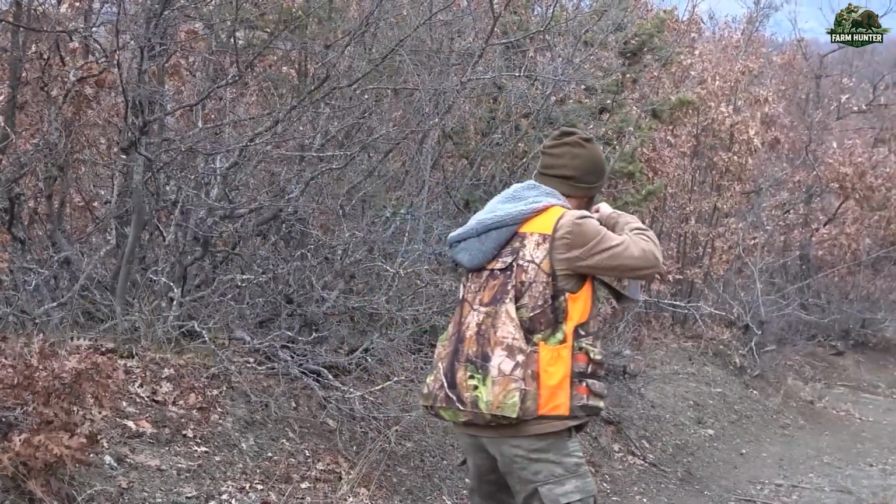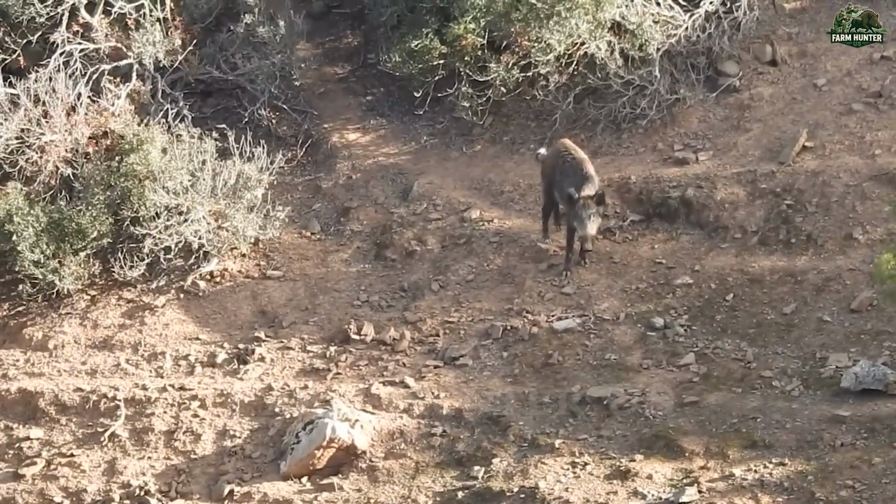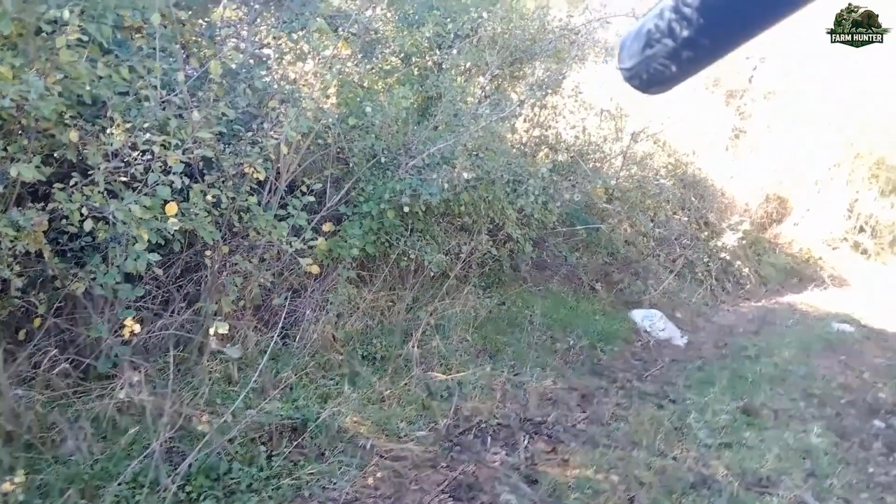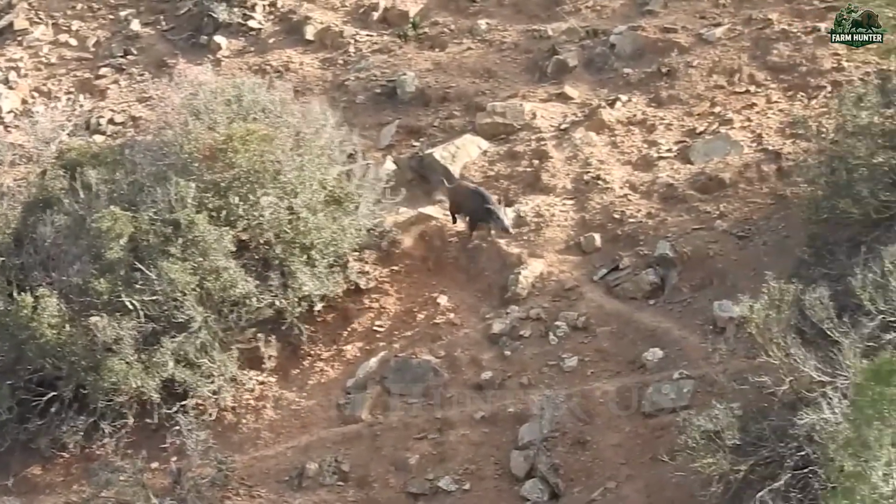Moments later, Alicia, the only woman in our group, was the first to take a shot. Her target, a boar just beyond the ridge, dropped instantly. That clean takedown wasn't just our first of the day. It was a clear sign that this hunt was off to a strong start.